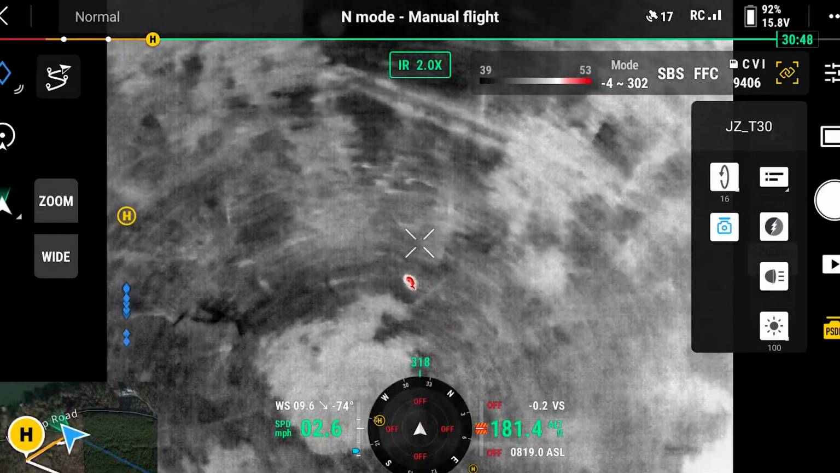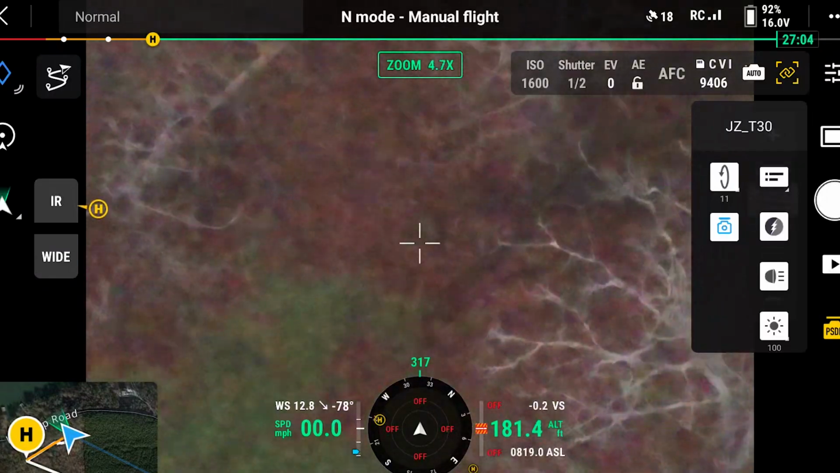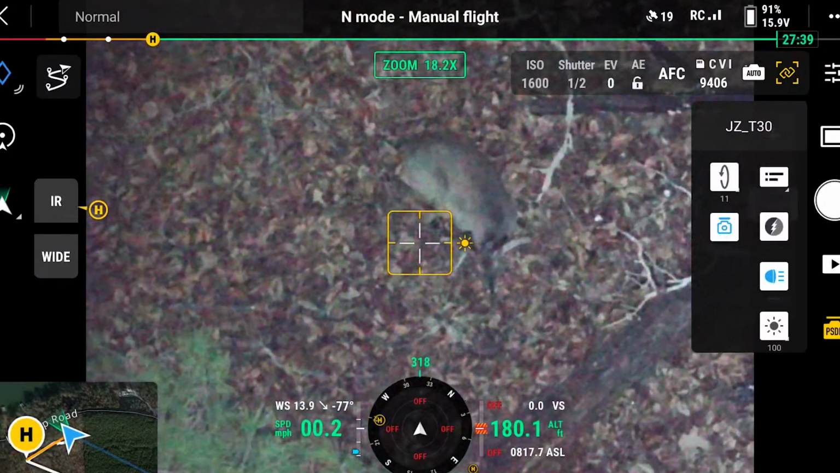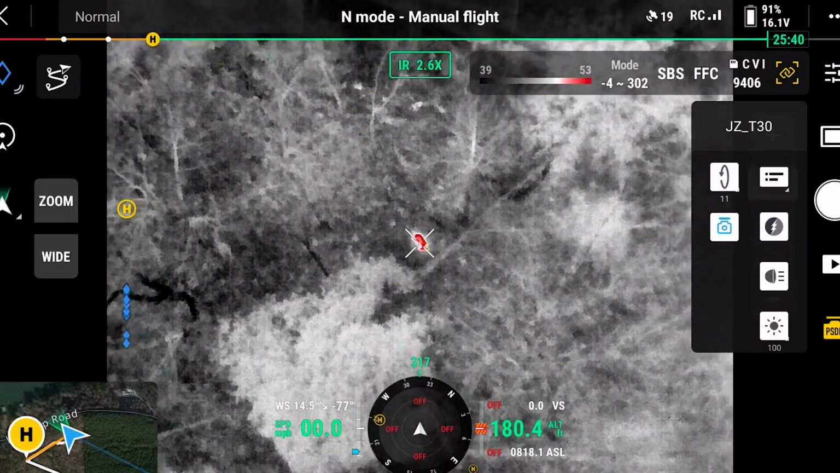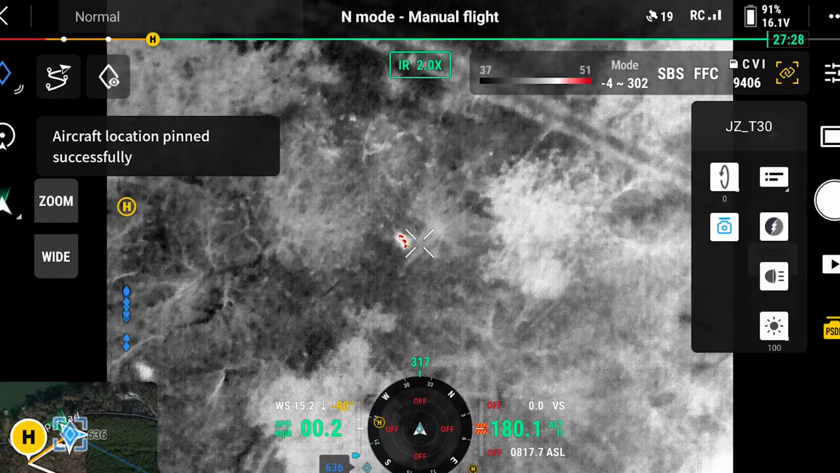Yeah. That's wild. I should have been there this morning. All right, I gotta let you go. Yeah, it's a doe. That's a doe. Yep. That looks good too. Yep.